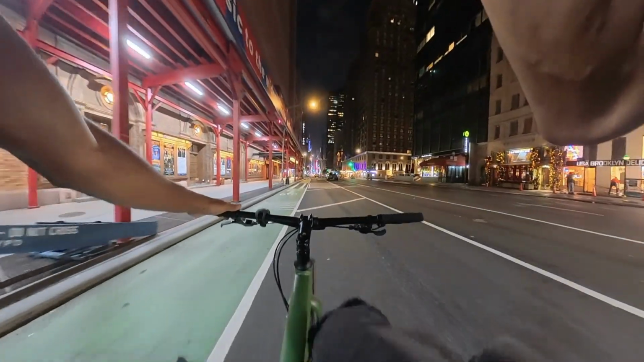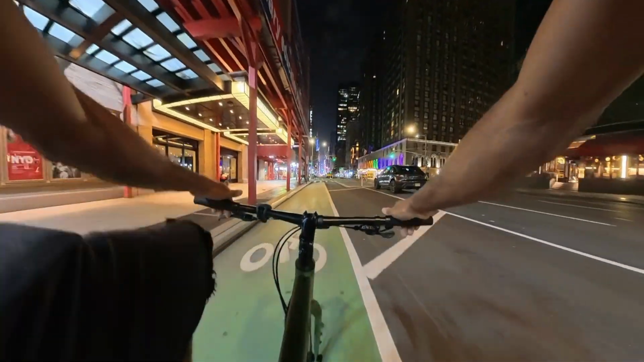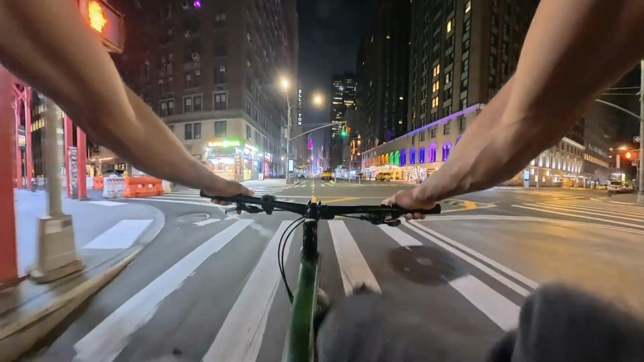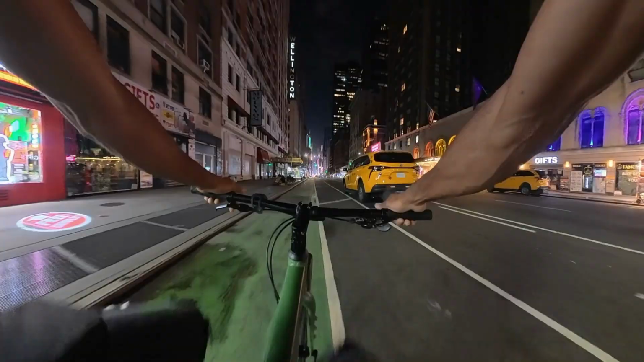Right now, we just want to get some night riding in the city real quick before I get to the car. See what this all looks like. My legs are burnt out. I'm trying to make the most of it. But yeah, this is the X5.